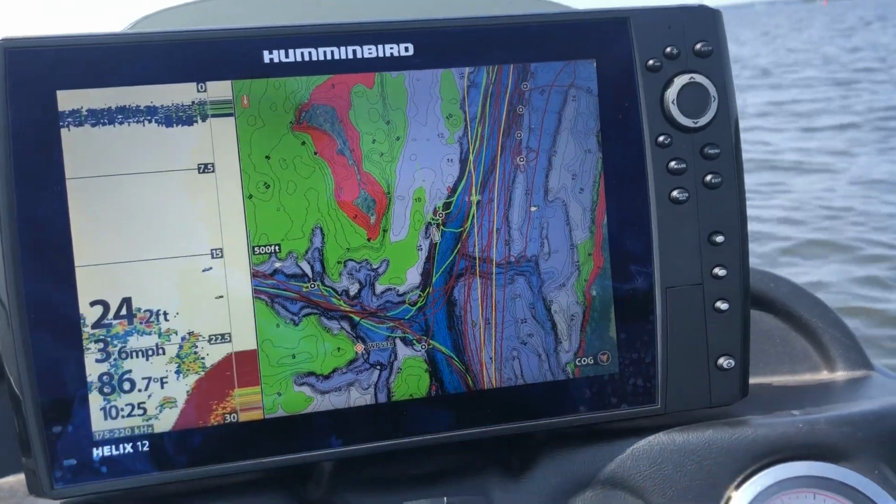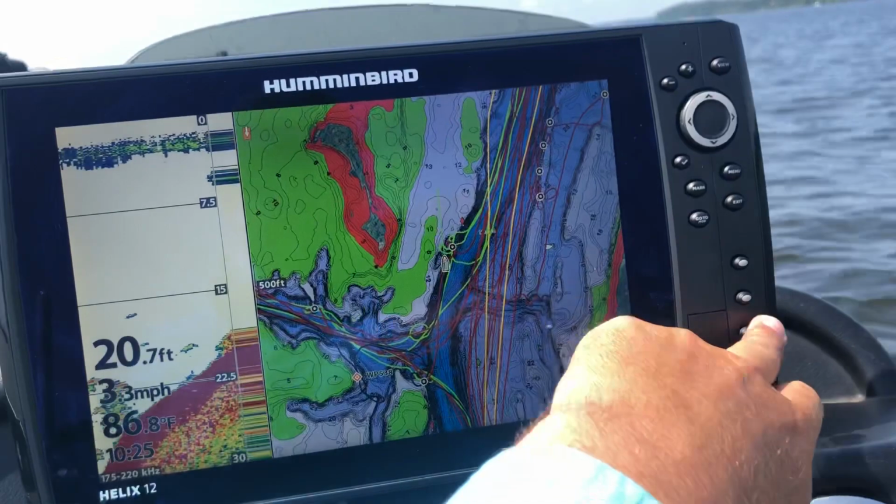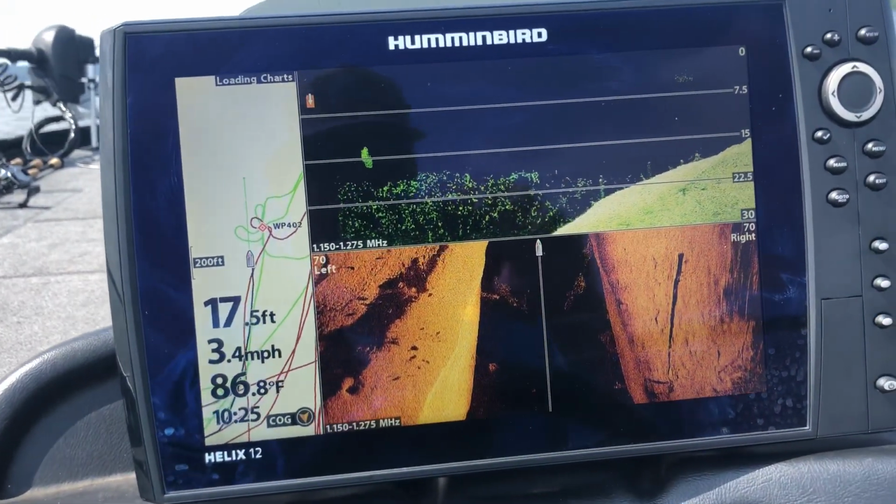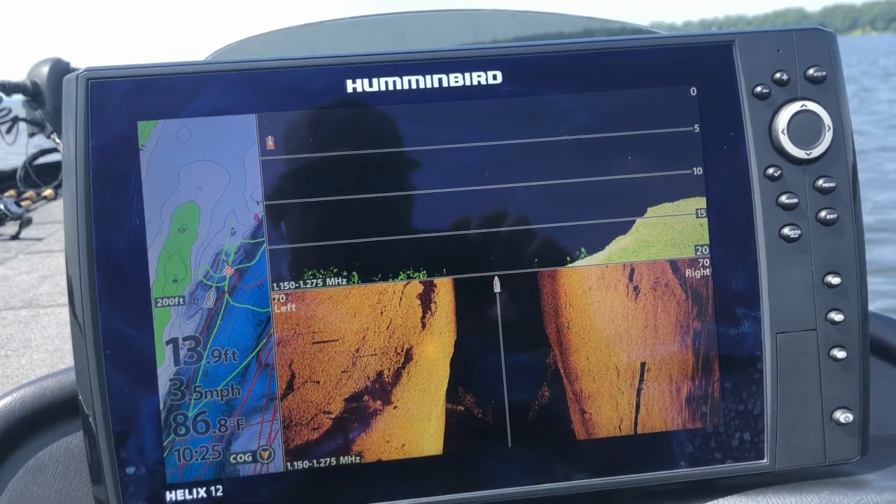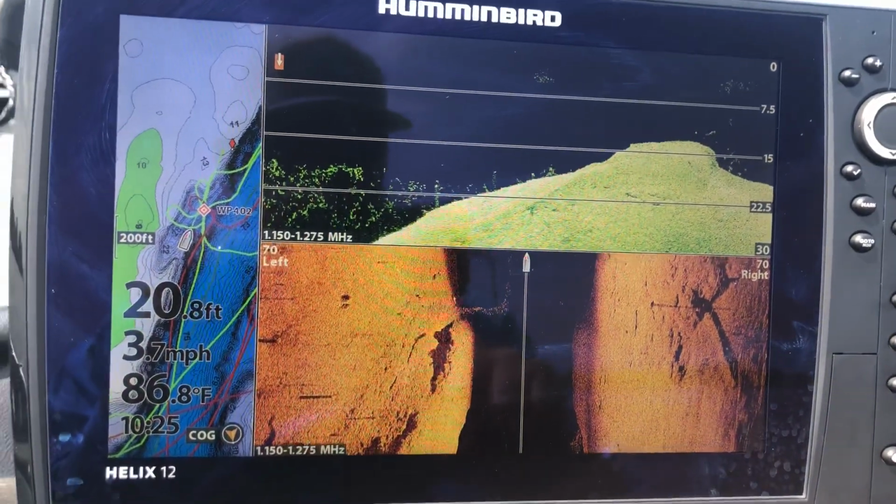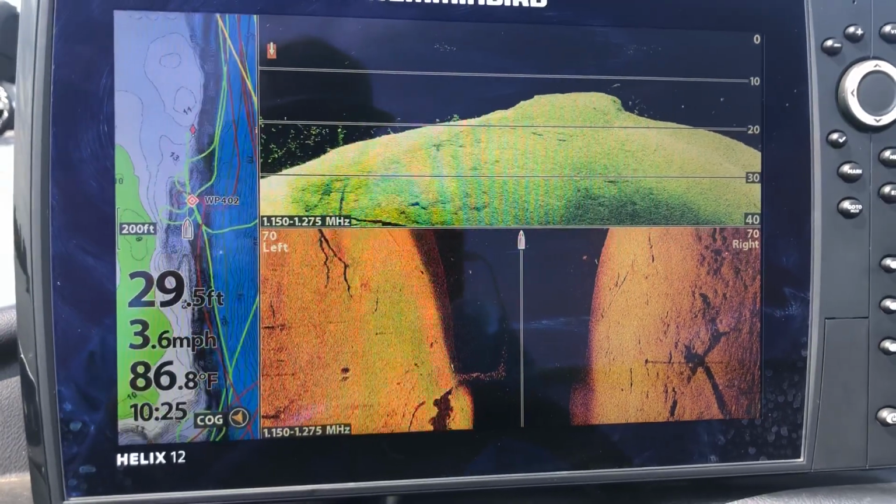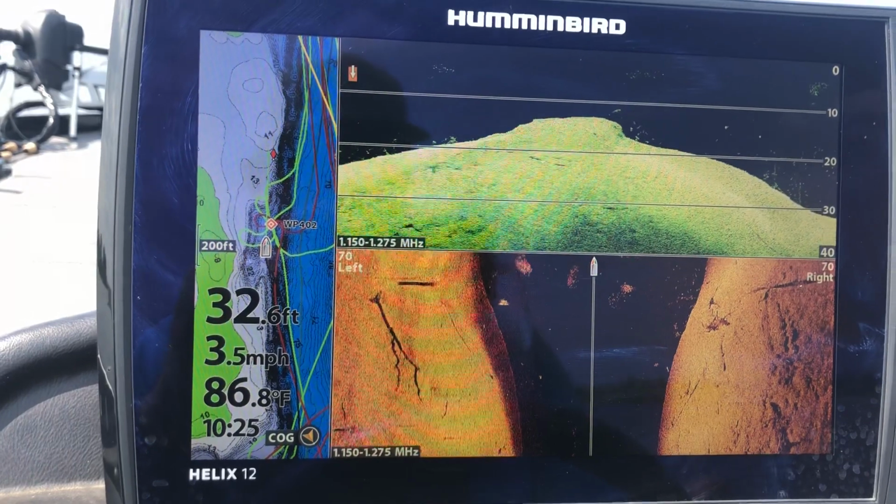Going to do a little video showing you the Helix 12 out here on Eufaula and what we're looking for. We're coming over some river channel ledges out here. What I want to show you is it took me a while to identify the bass versus sand bass and stripers and whatnot in the bait fish.